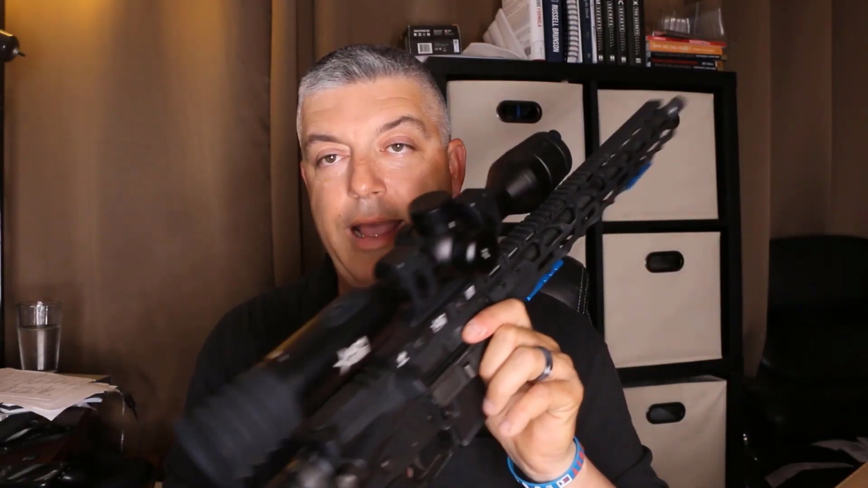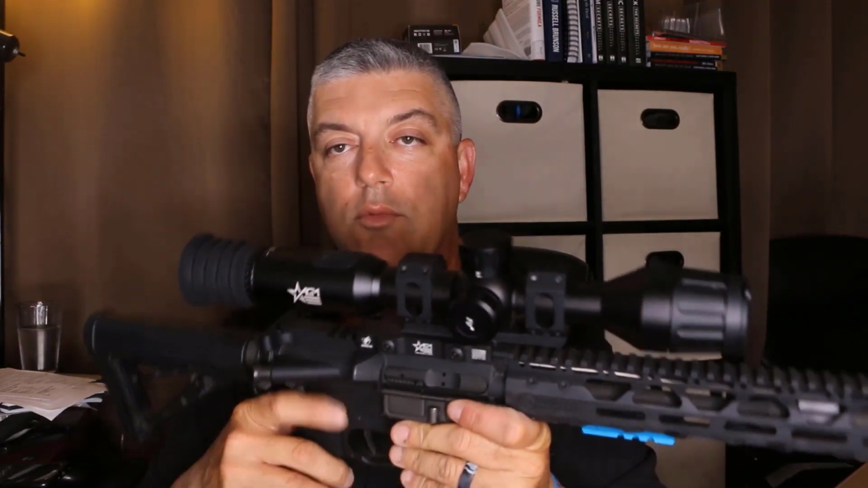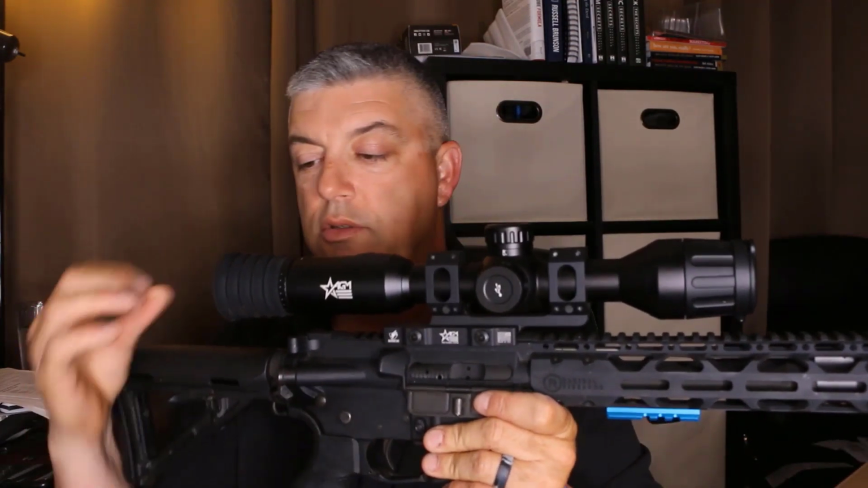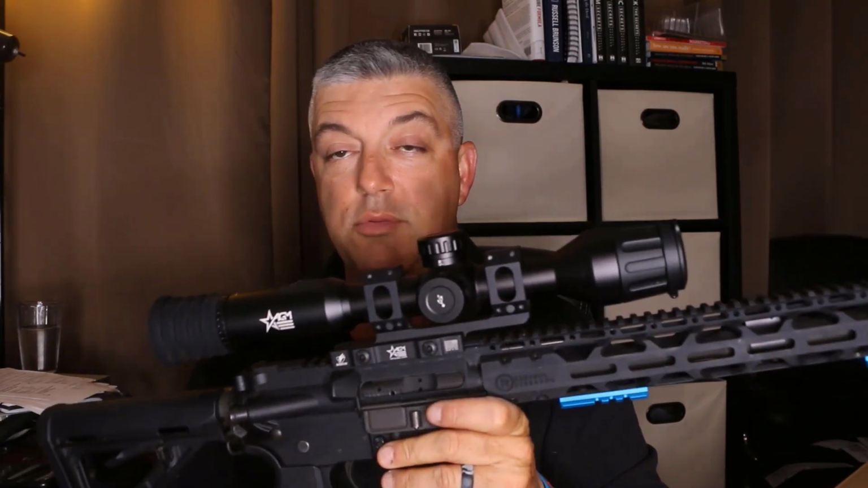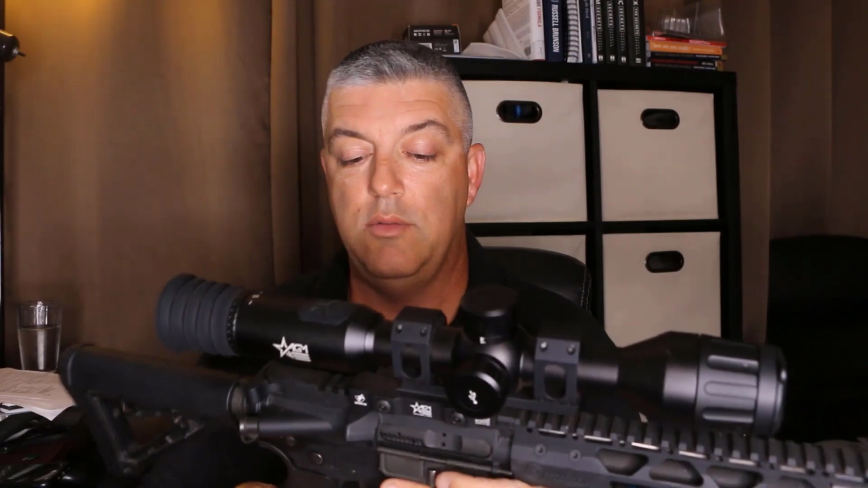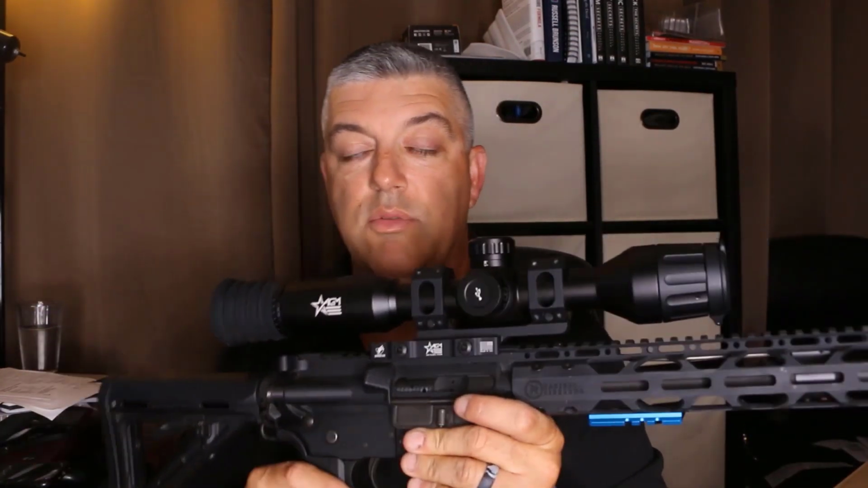These units also have a standby mode. If you bump the power button once while it's running, it'll shut the display off so you're not shining light everywhere and giving away your position. I really like that. Scopes that don't have that, I'm just not a big fan of, because when you're not looking through it, it's shining light everywhere and it could give away your position.